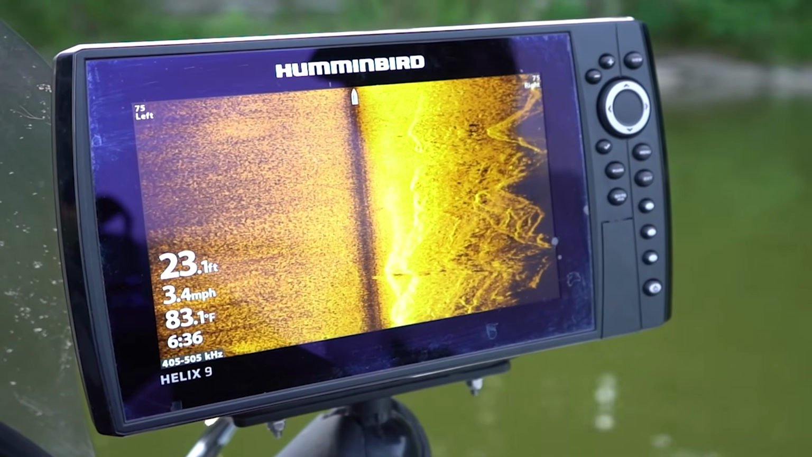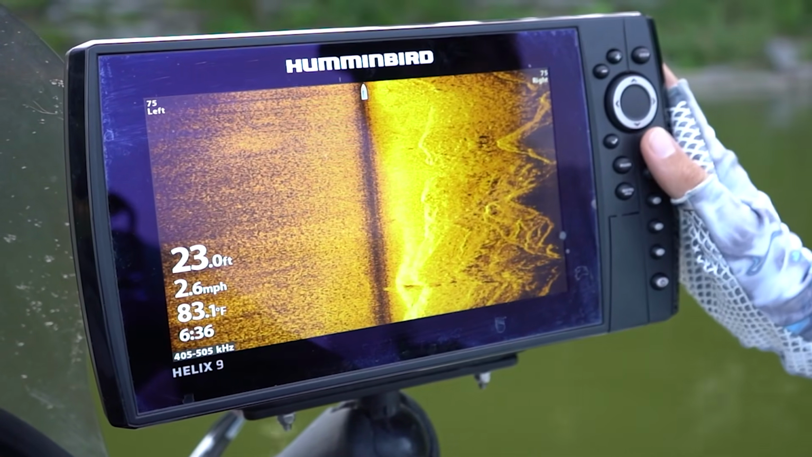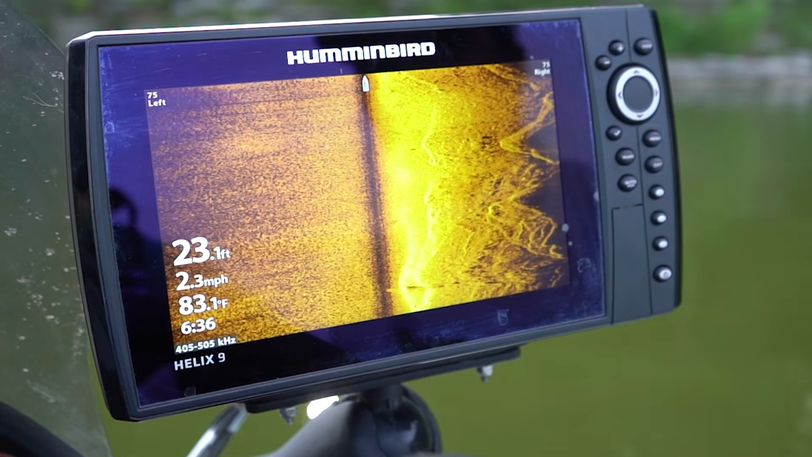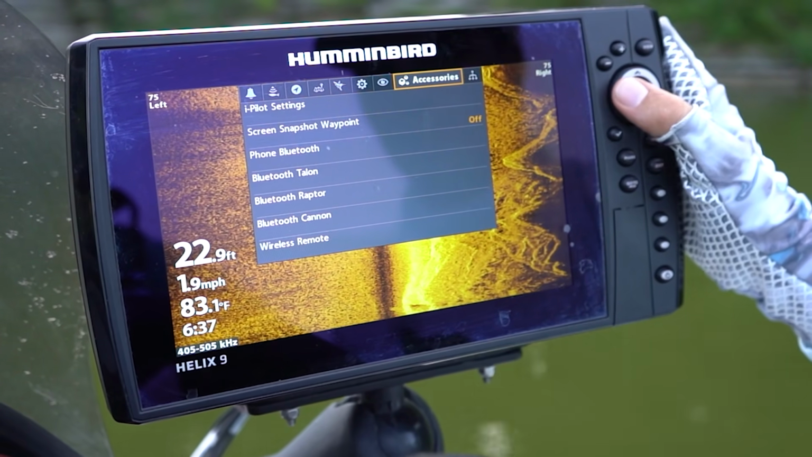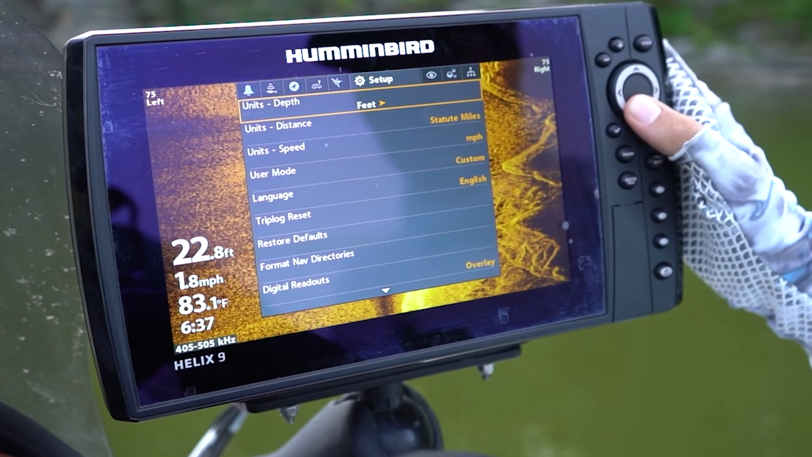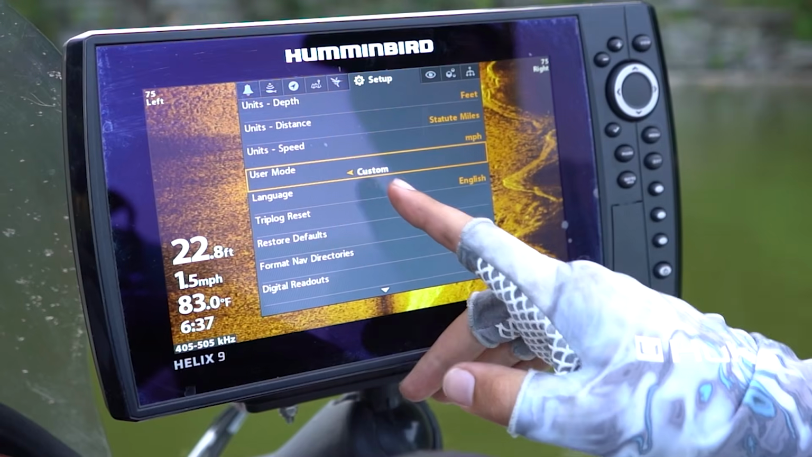One thing I do want to call out though is that you can only access the Contour Mode if you have the advanced user setup on your fish finder set up. To do this, just double tap the menu button, head over to the setup page, go to user mode, and change it from angler to custom.